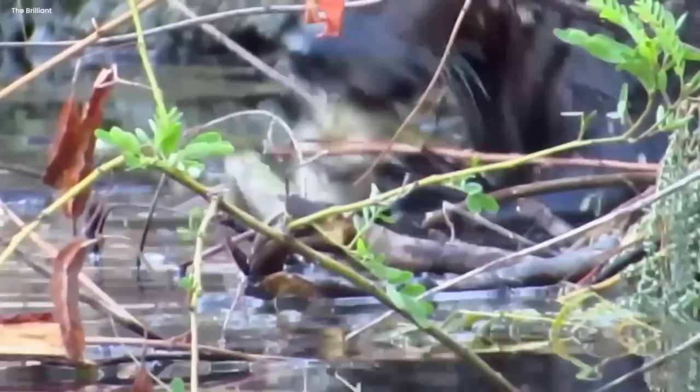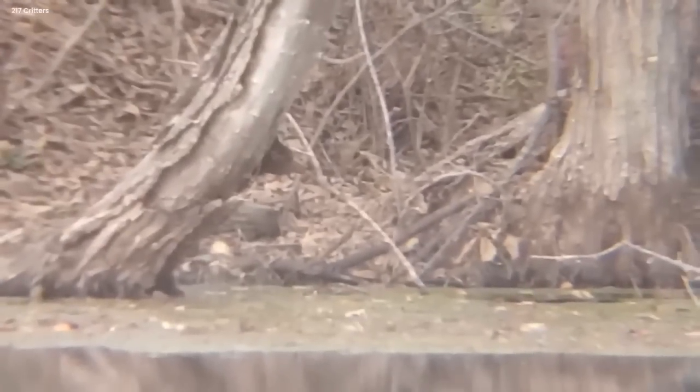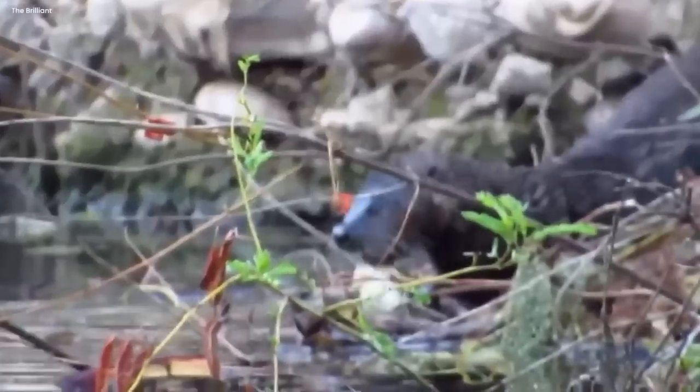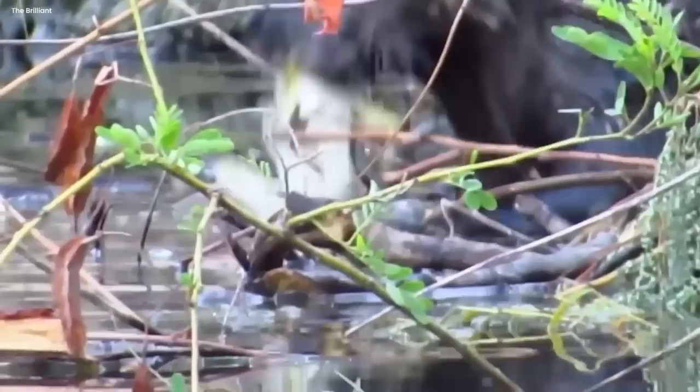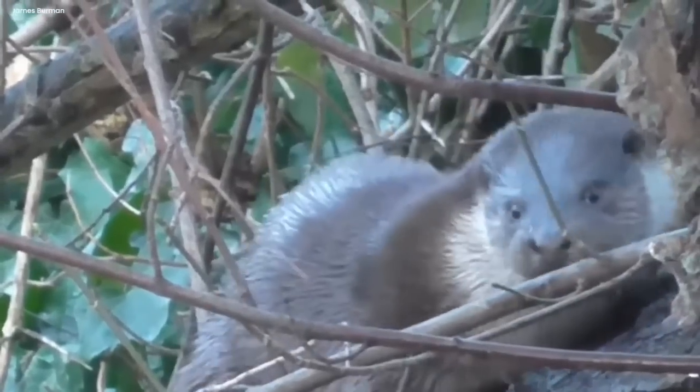But the creature was no ordinary monster. It was a clever and sneaky otter. It darted behind trees, making it nearly impossible for the man to capture a clear photo. He chased the otter tirelessly, desperately trying to get a good shot as the daylight began to fade. Minutes turned into hours, and the man's relentless search left him tired and confused. The otter seemed to vanish like a ghost.